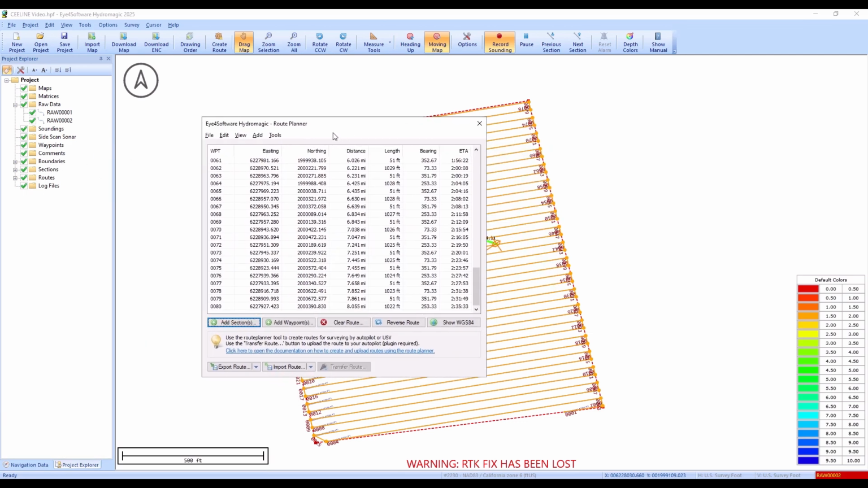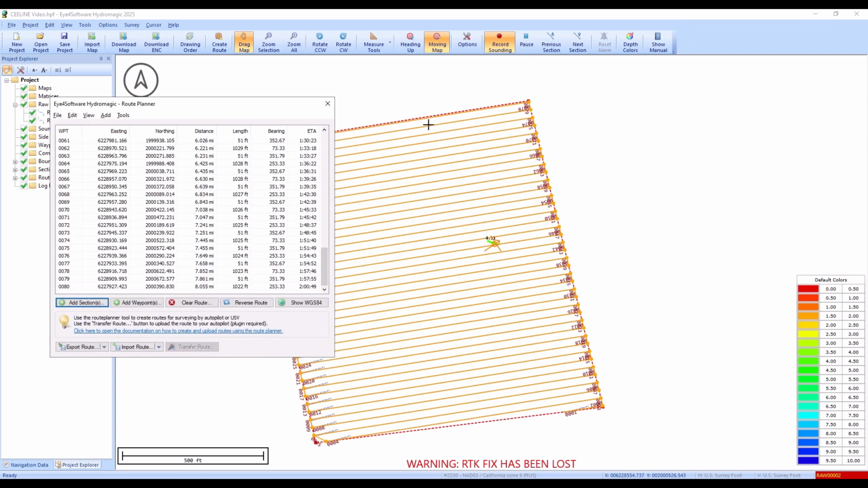Well, you have to edit the survey speed. So you have to say, okay, I'm going to be going roughly 4 miles an hour. And then it's going to say, okay, it's going to take us 2 hours. So it can be useful to get some idea of how long it's going to take to do the job using the route planner.